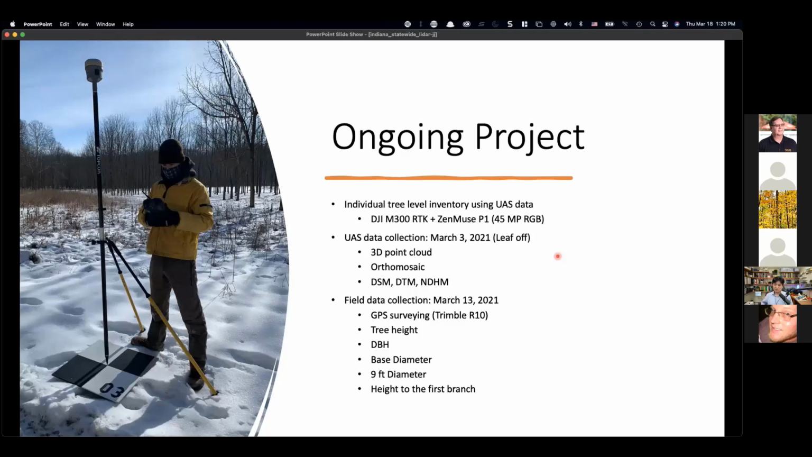So what we are trying to do right now is collect the data in the leaf off season, so that we can evaluate the accuracy of this height measurement much more accurately. We collected data with the latest platform, the Matrice 300 with RTK and the Zenmuse P1 system, which has a 45 megapixel RGB camera, and they generate a 3D point cloud, auto mosaic, and different data products.